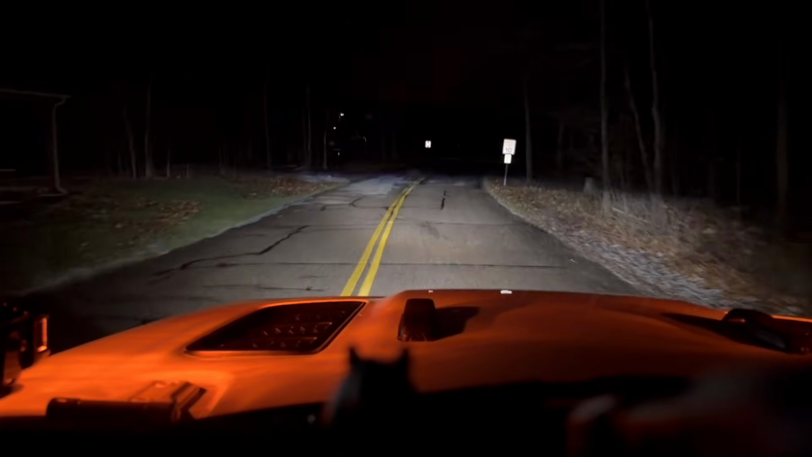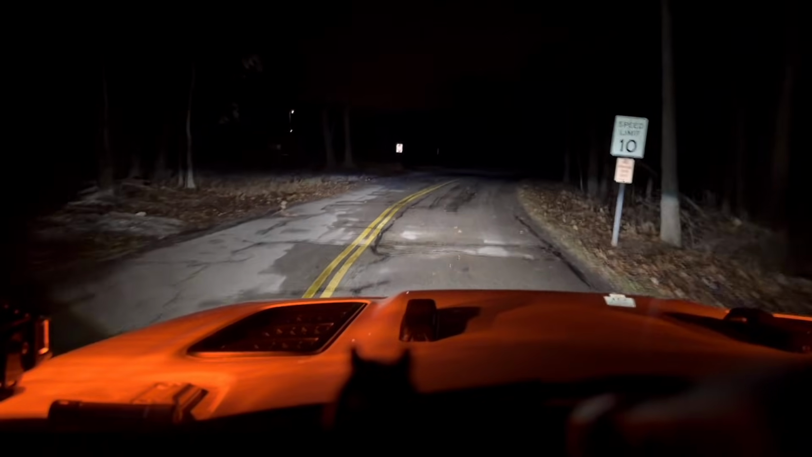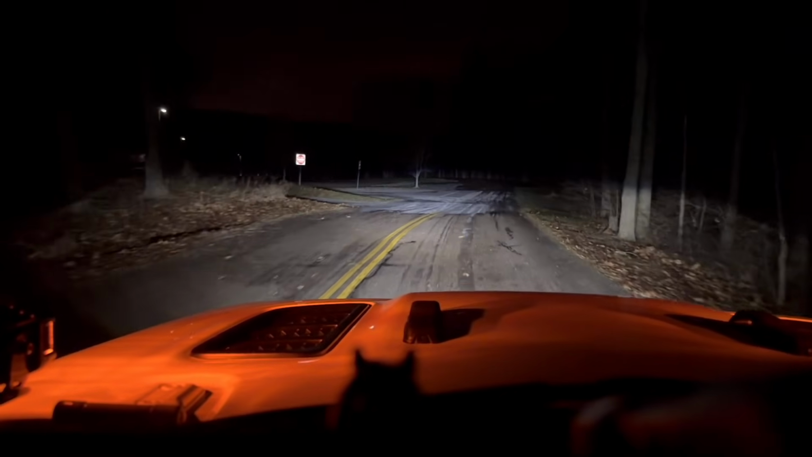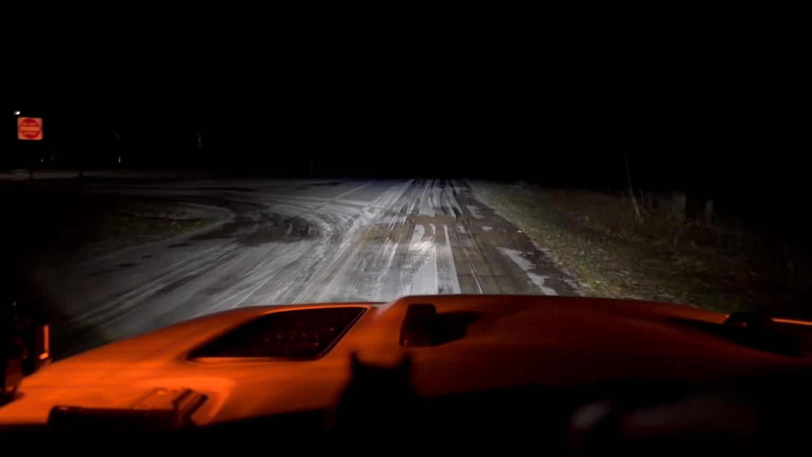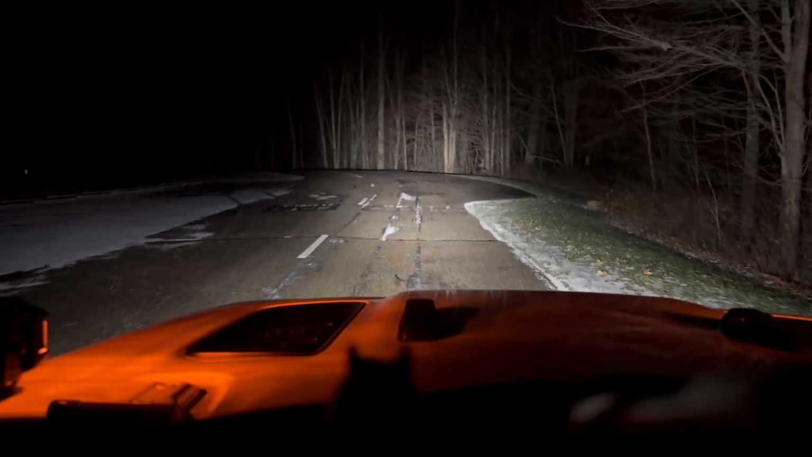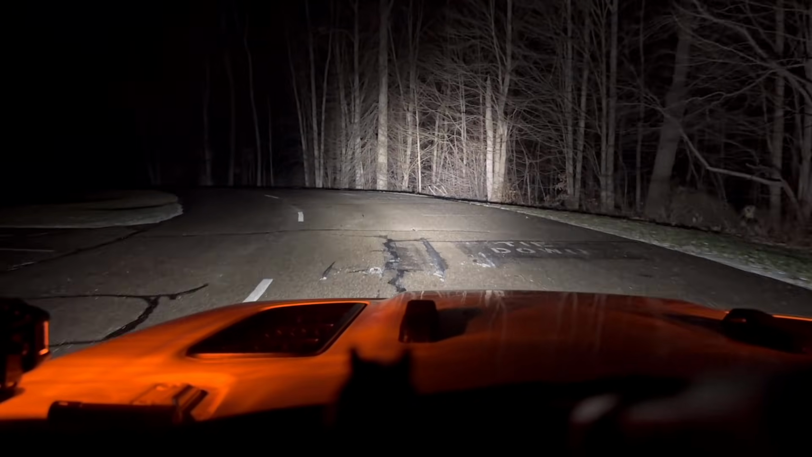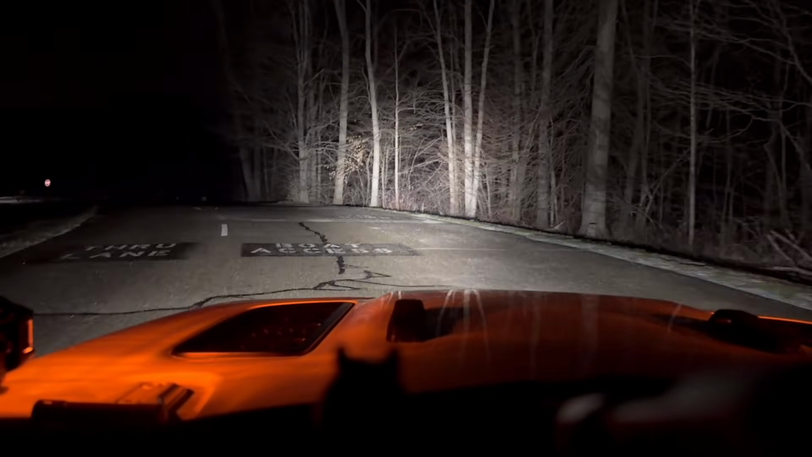All right, let's check this boat ramp out again. Take a look across the lake. I don't think there's anybody down here, but you never know. Running my light bars if there's anybody around. I don't want to blind them. Yeah, there's nobody. Doesn't look like anybody's here.